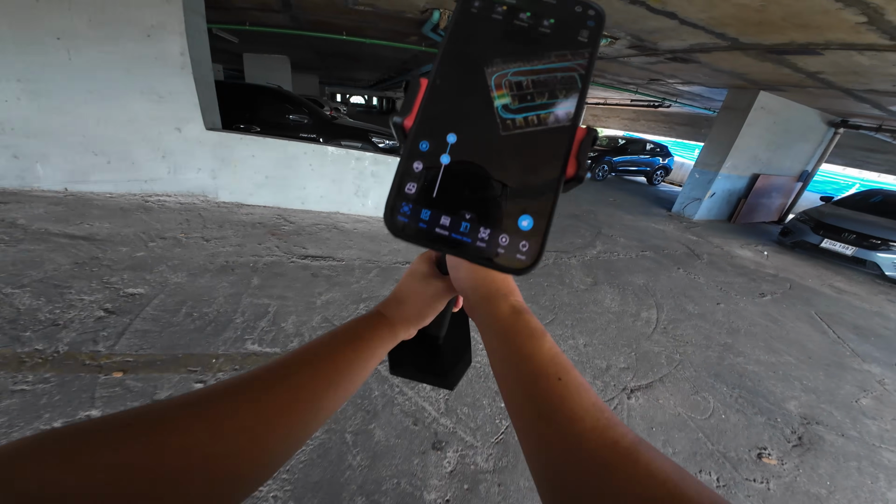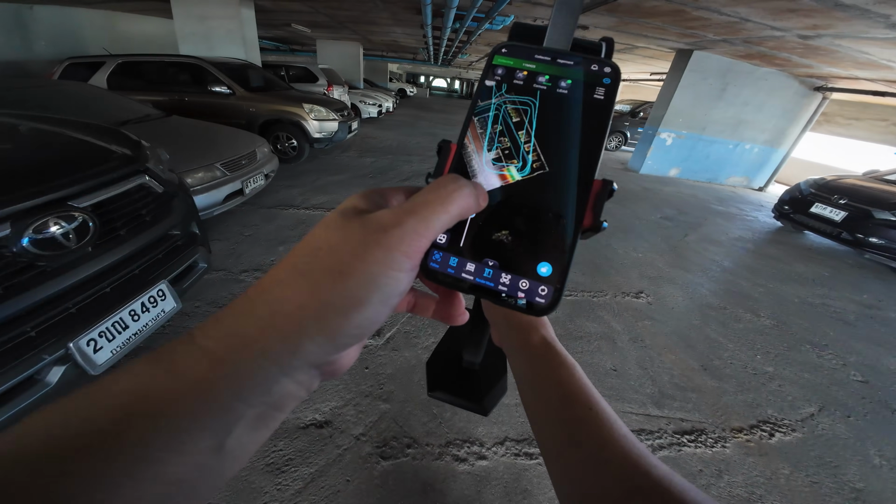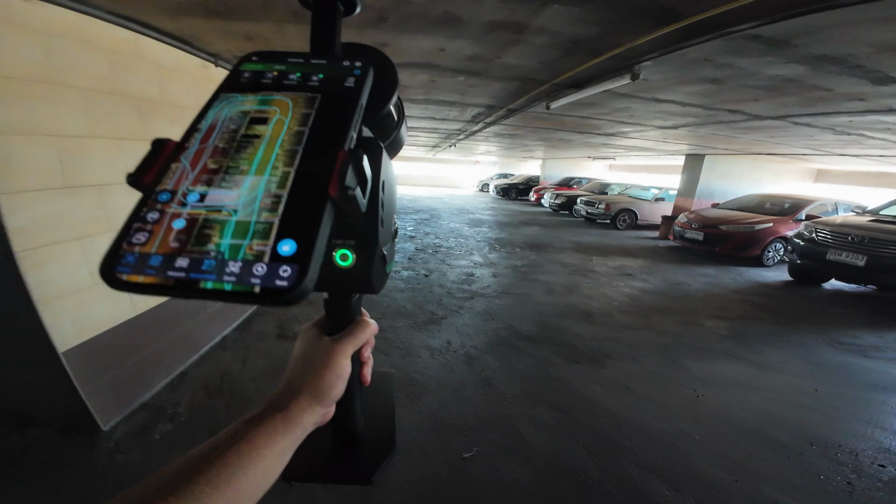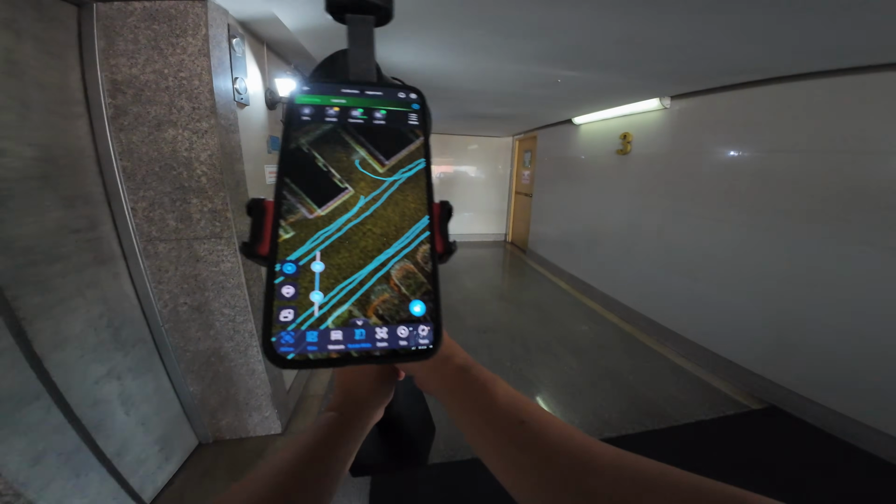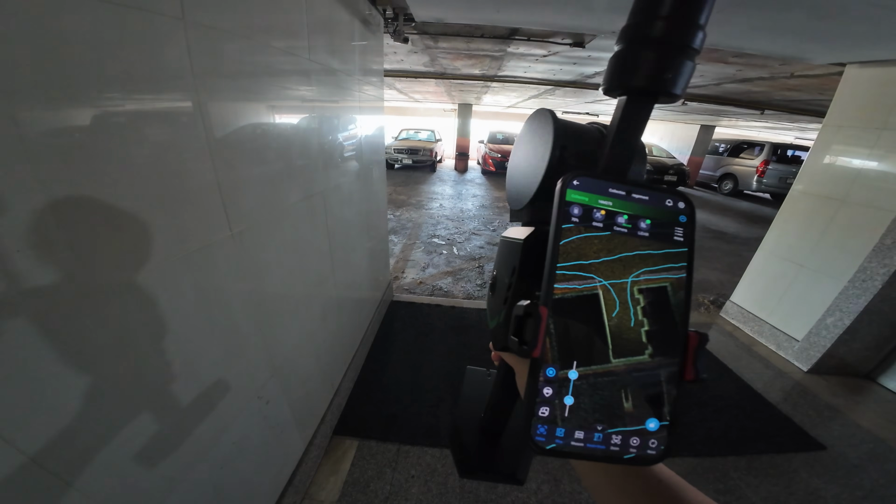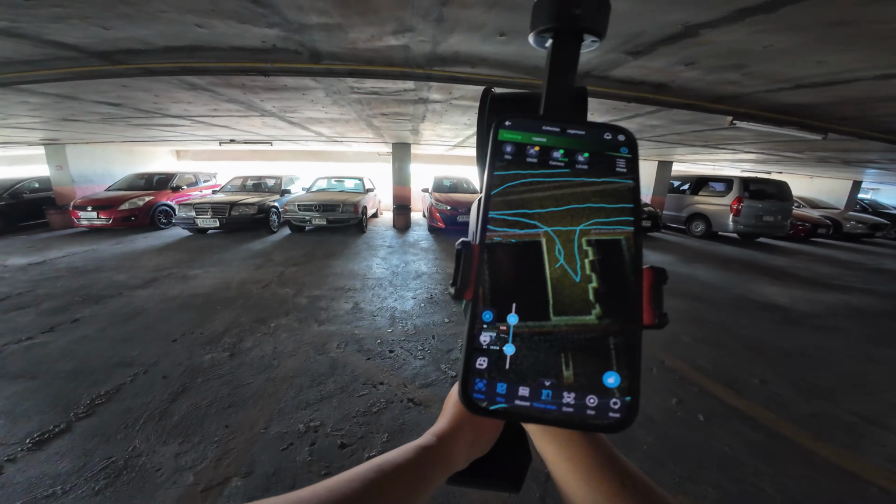Here I'm reaching the top floor and returning to the starting point. The total travel distance is 847 meters with a scanning time of 16 minutes. When closing the loop with a SLAM LiDAR, a good practice is to overlap the trajectory. Simply walk past the starting point in the same direction as when you began, like this.